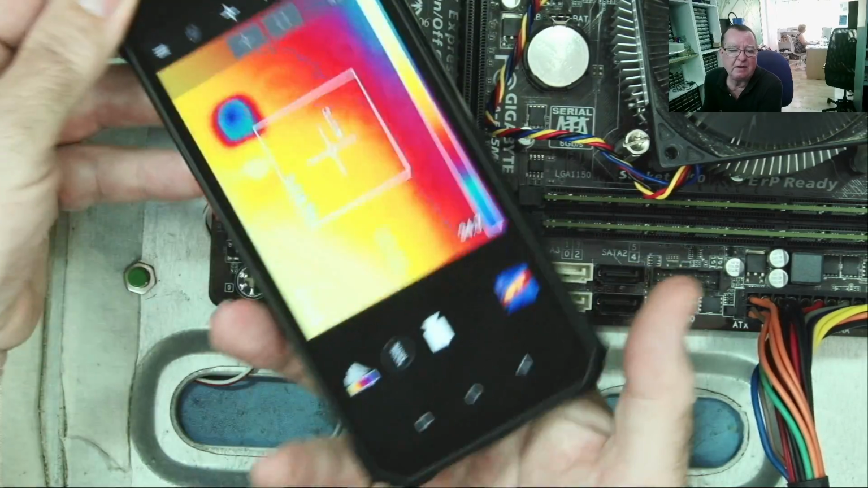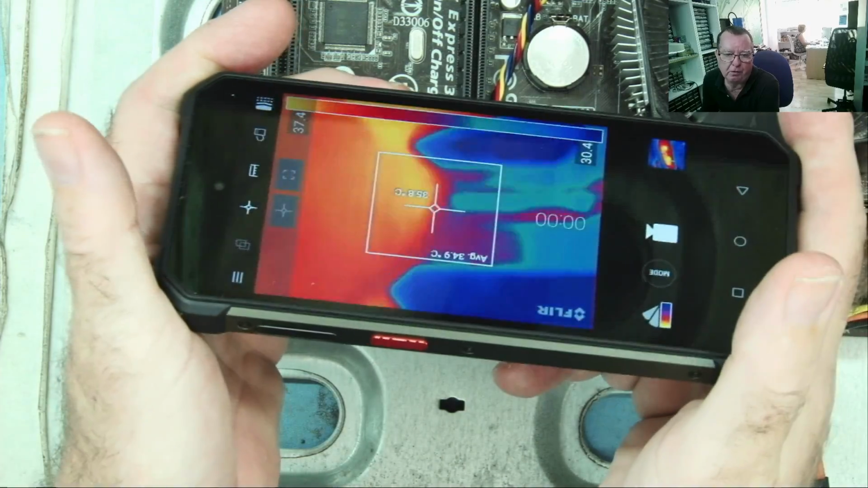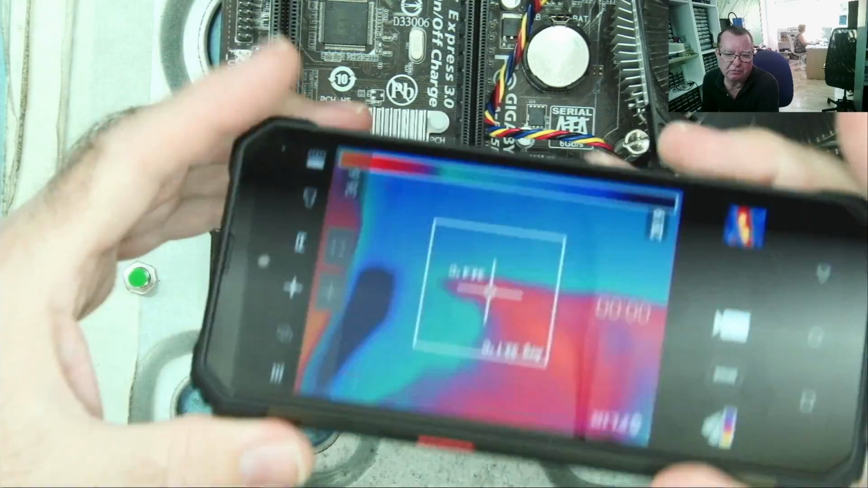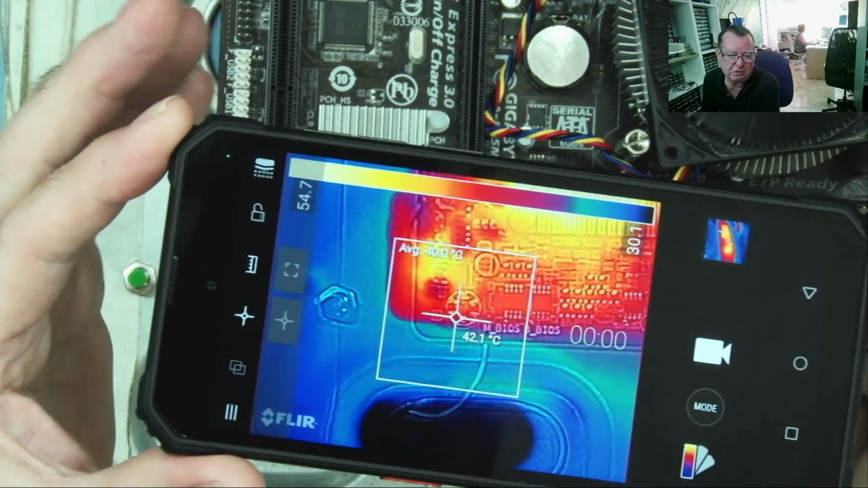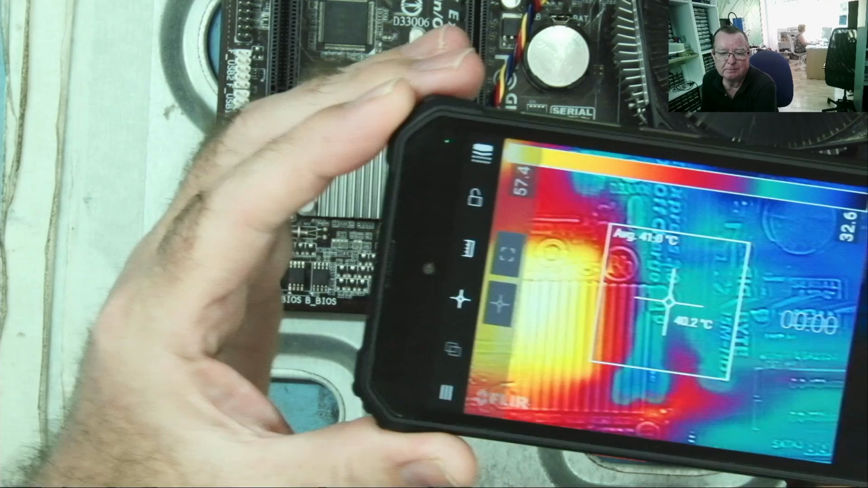So really, I would say personally, if you want the phone or you're looking for a rugged phone, and something also like this is something you can very easily use on site. If that's what you want, this is a kind of all-in-one, and it makes a very good thermal camera. It's very good for thermal inspection. It definitely does the job.